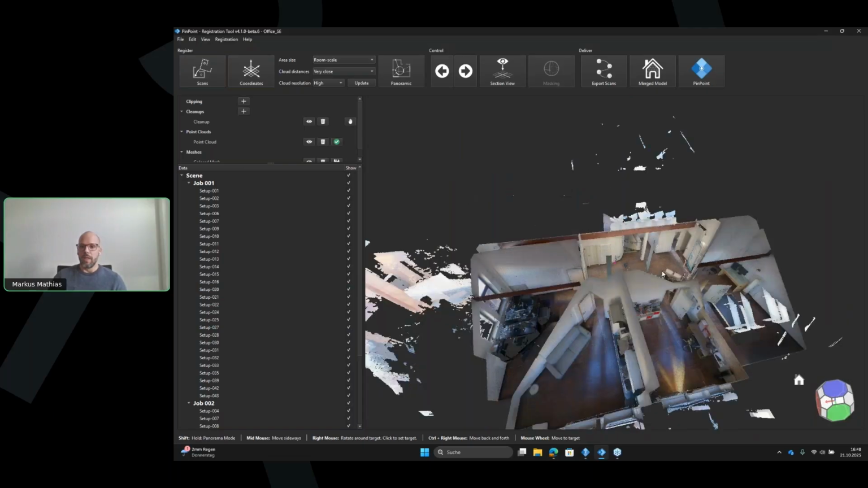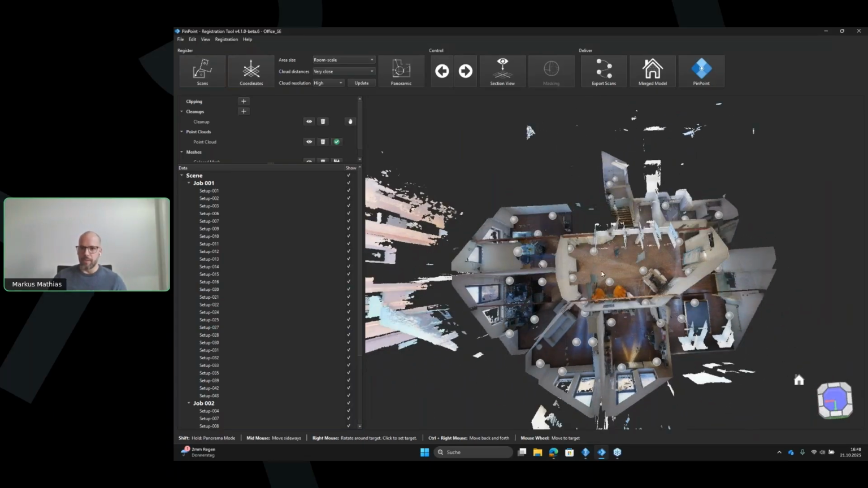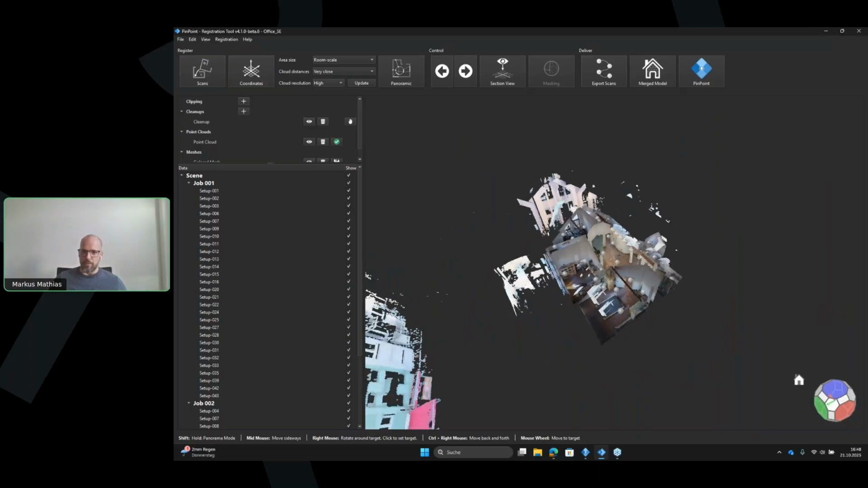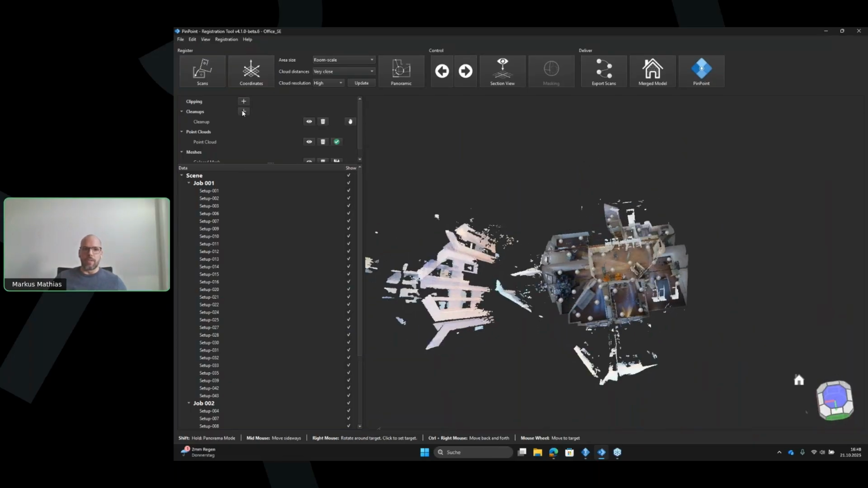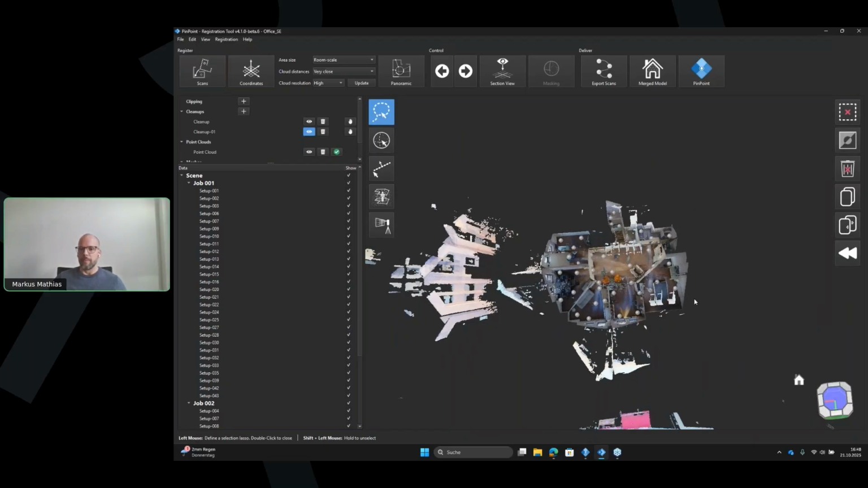And the next very common step: if you look at the scan positions here, the person scanning was clearly interested in the interior of the building, but obviously the laser scanner doesn't care about this and also scans through the windows, the neighboring building. So this you can handle with a cleanup. I start a new cleanup, and I want to generate a focus area in the first step.